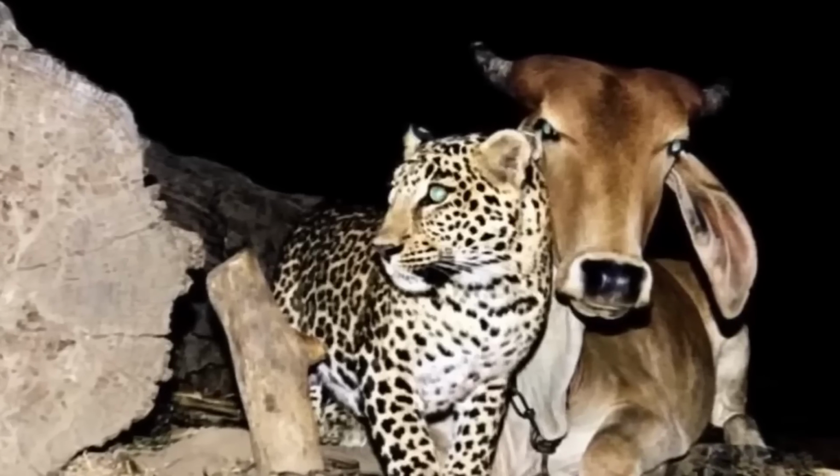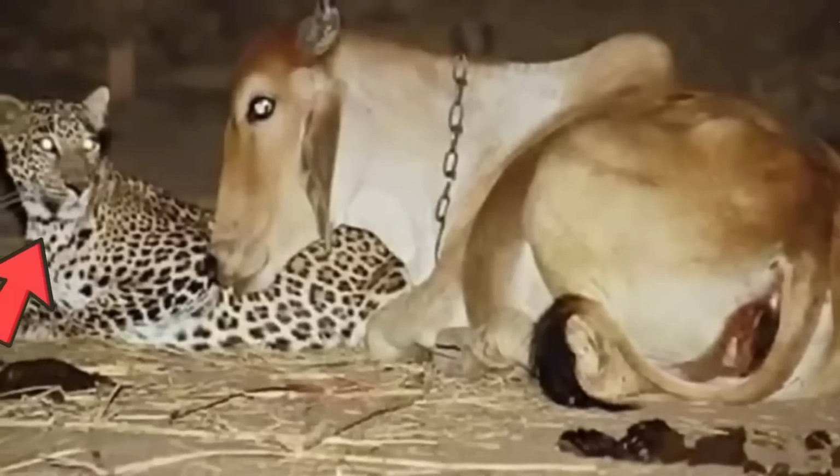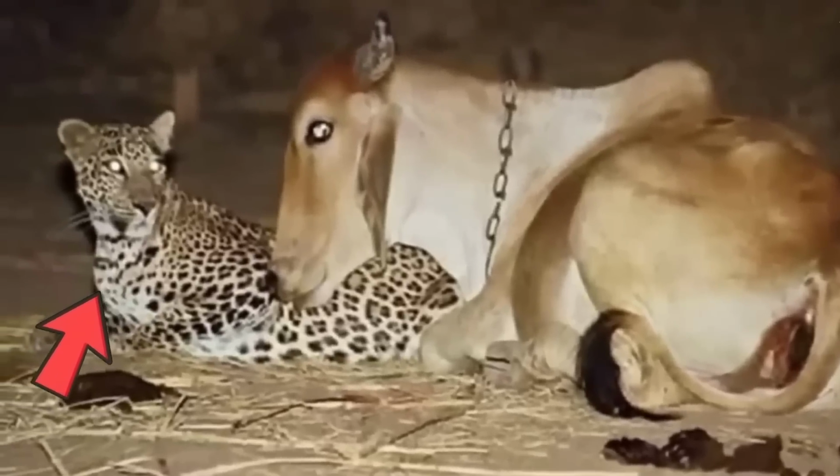An unusual friendship. An incredible video aired on an Indian news channel featuring the most mind-blowing thing ever. A leopard visited a cow every night, and they had their own secret friendship going on while the humans snoozed. Upon investigation, it was discovered that the cow had taken care of the leopard when it was a baby, and now the leopard was not ready to let go of its caregiver.